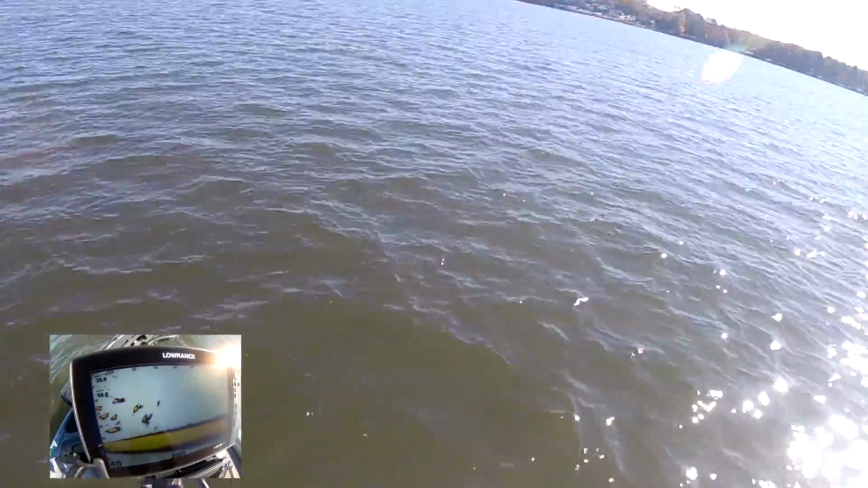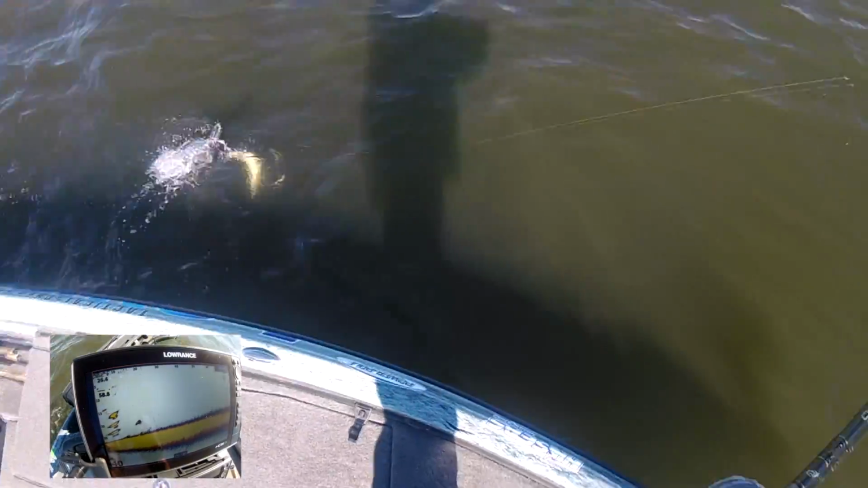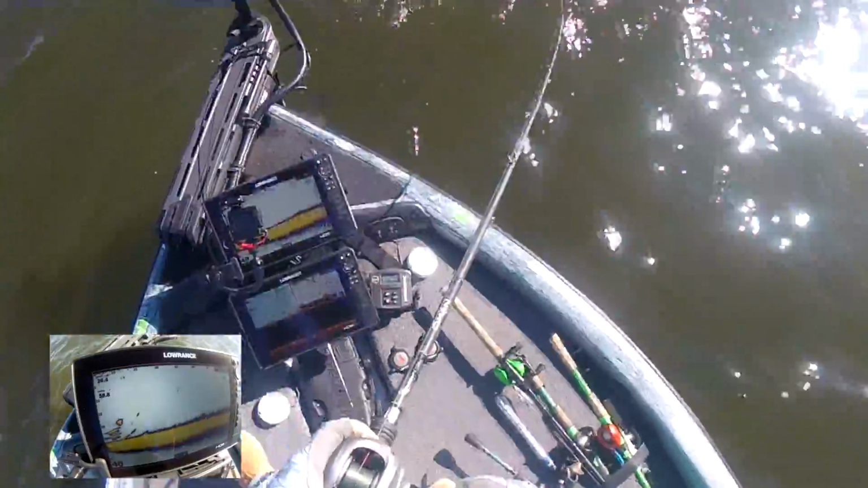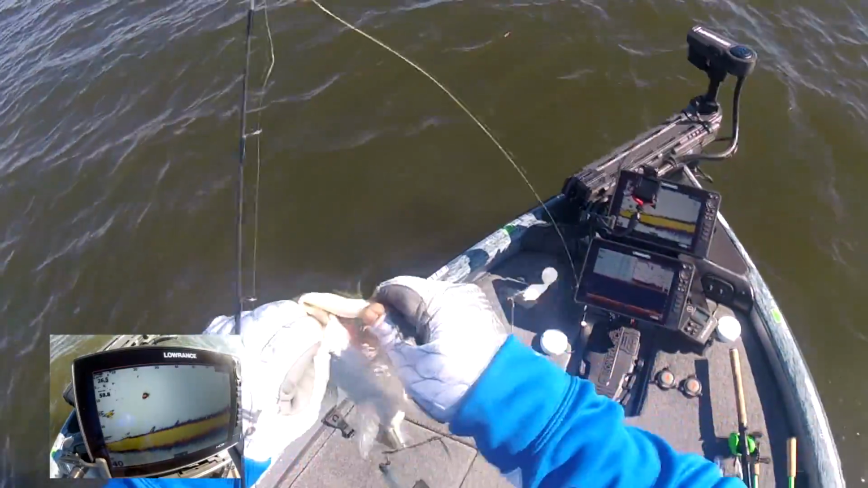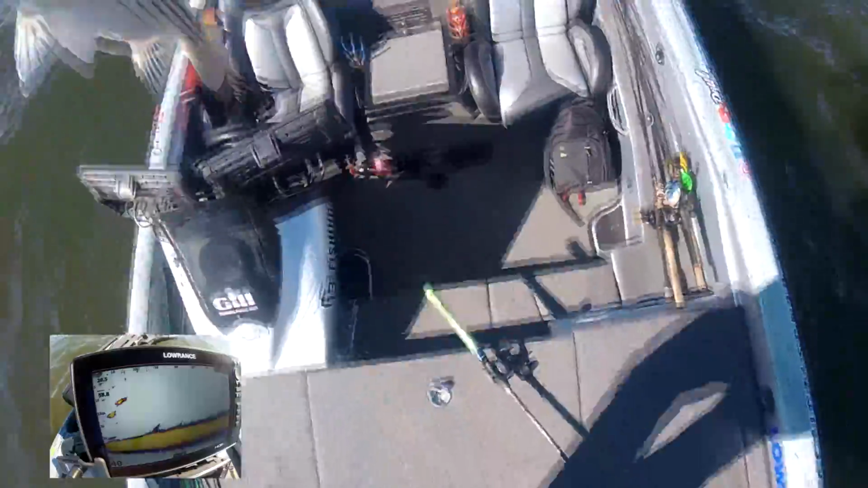Oh, there he is. There's the old striper. As you can see, good eating size. We're going to take a few home.